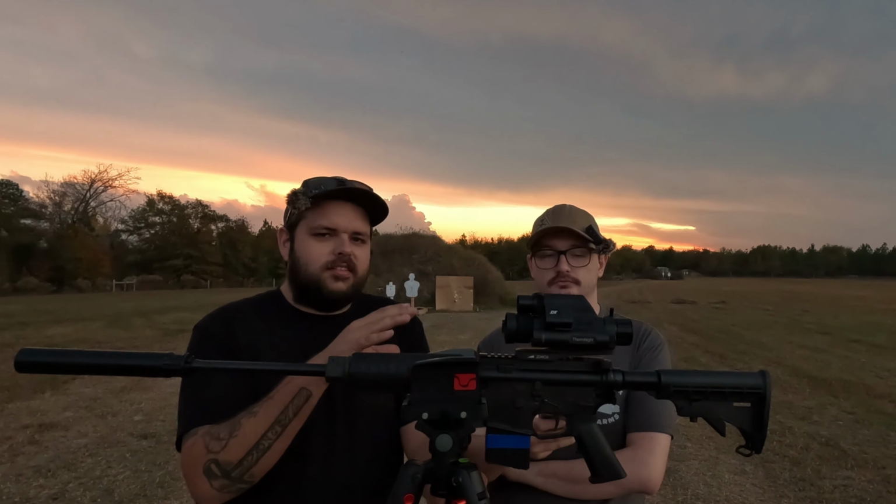Then we'll move down to 159 yards. This is black hot, red hot, iron hot, white hot, and I'll scroll through the zooms and get focused on that. Back out.